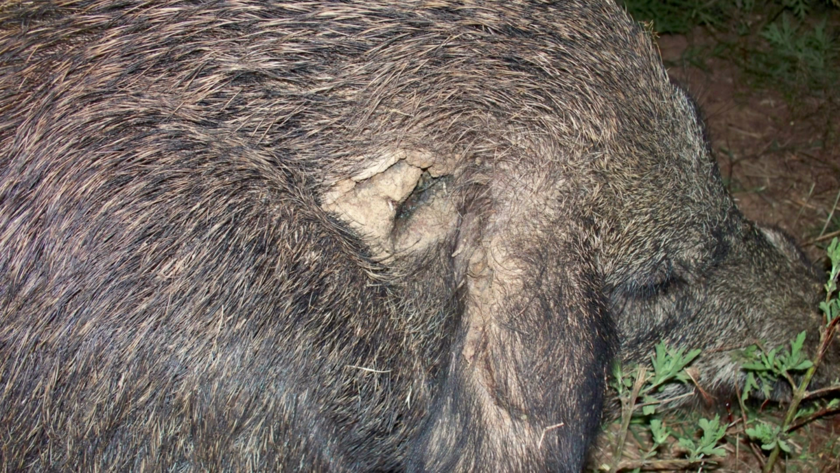For those of you who are interested in what's going on with this hog's head, this is actually the first hog I ever shot with a thermal weapon sight, and it had a previous wound on it. This is a behind the ear shot, a through and through shot. This is the exit wound that had partially healed. So this hog had survived being shot right behind the ears to the point where the wound had started healing up.